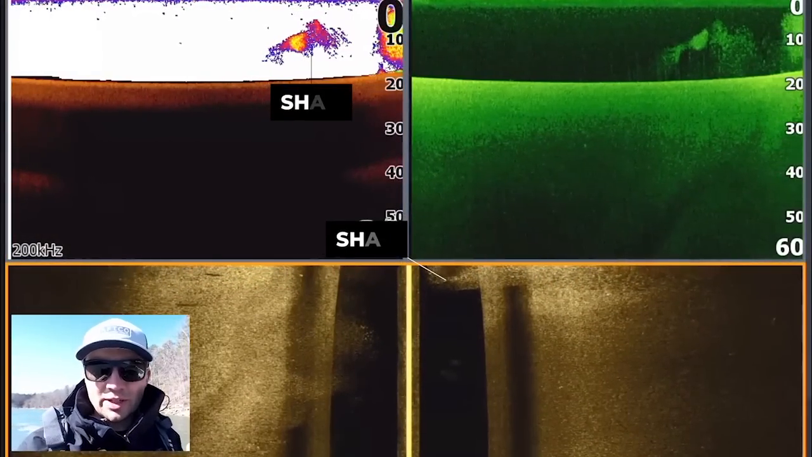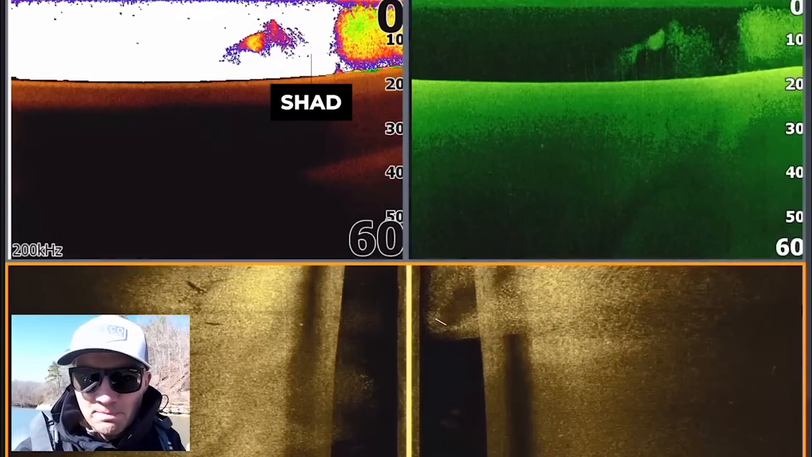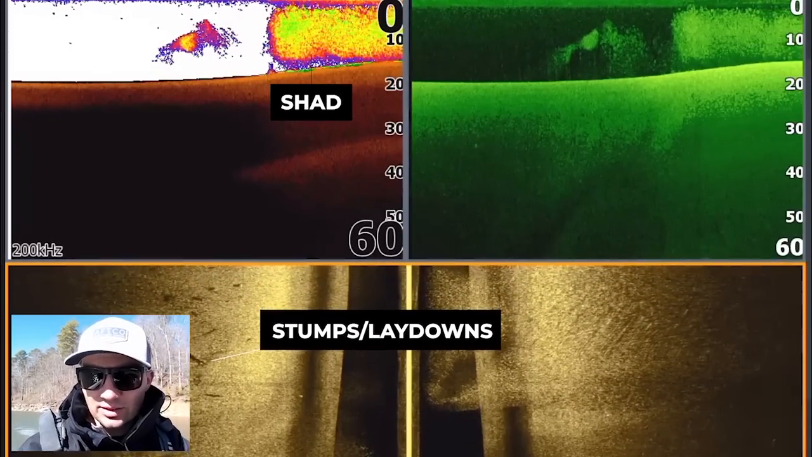Okay, wow, this is why you do not stop graphing too soon, guys. I just came across a massive pile of shad out here in the mouth of one of these creeks. This is crazy.